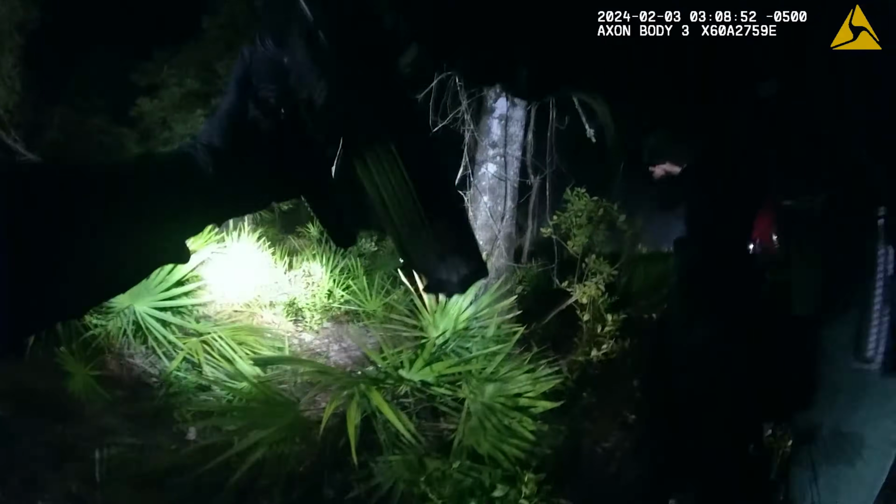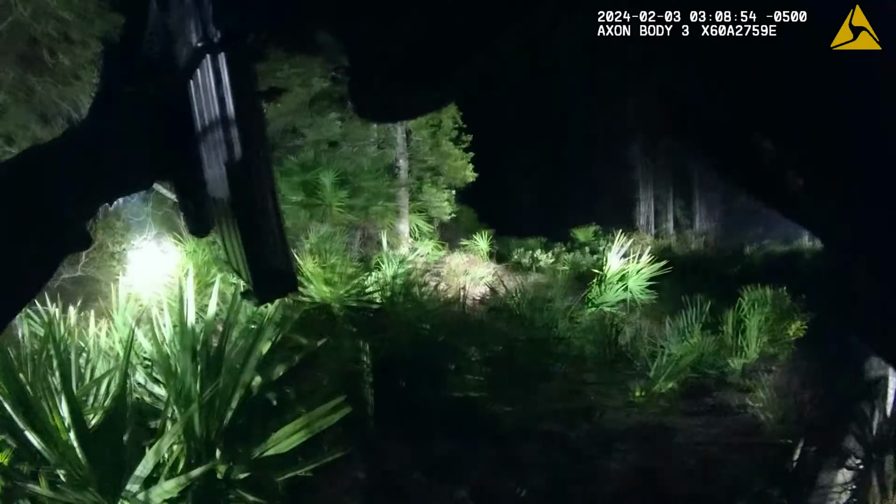This gets pitch dark. So you have some street lights, but it gets pitch dark, and then the terrain is different. When we're there, we can't see 10 feet into the woods. We can't see 5 feet into the woods. We can basically see where our headlights go, and then that is it. So you have palm fronds, you have all the shrubs, you have everything like that going in there. You could hide very easily in Flagler County.